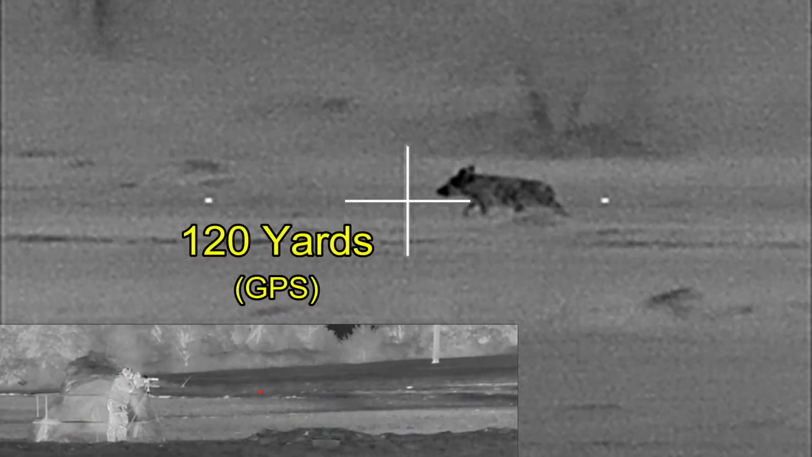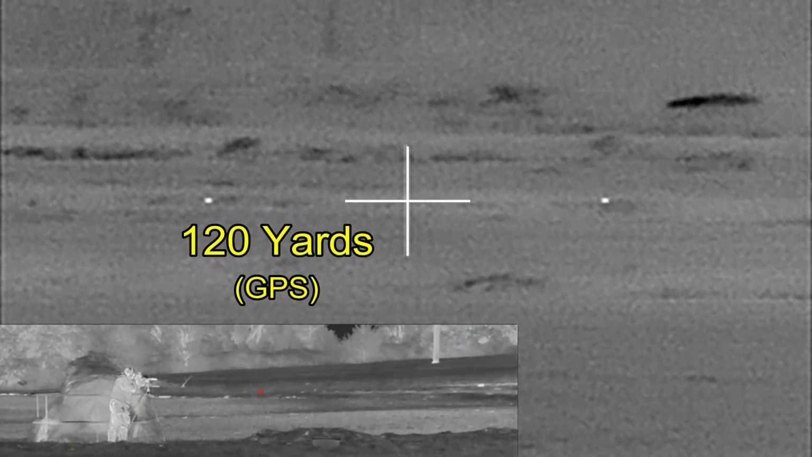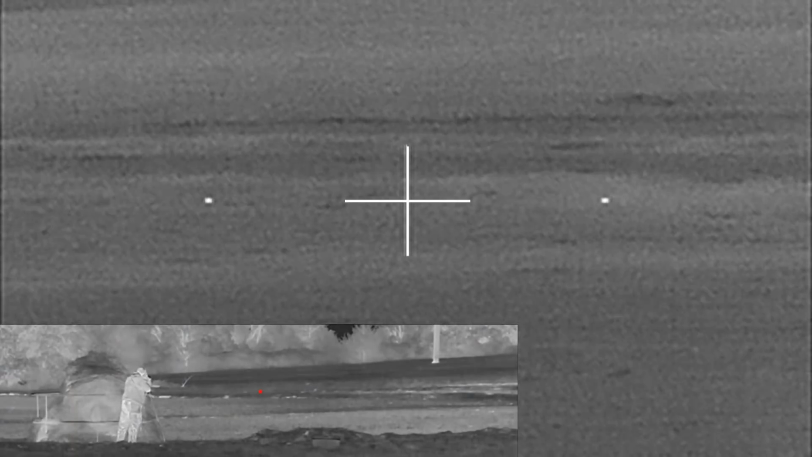The hog is hit 3 times at this point. There's one of the cattle. Another one runs through my kill box, and I drop the hog. Wow, that looked pretty sketchy, didn't it? Aside from only dropping one hog, those cattle running through my kill box was not something that looked very good on video. However, sometimes video is quite deceiving, and I'll show you why in just a second.